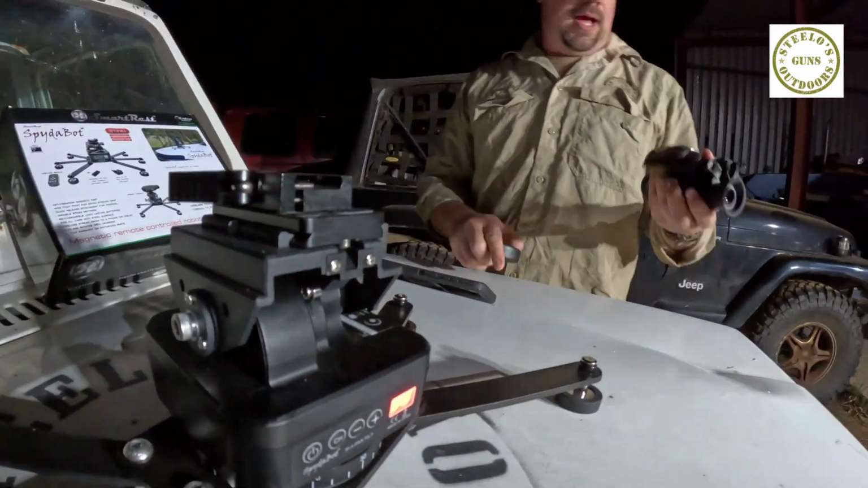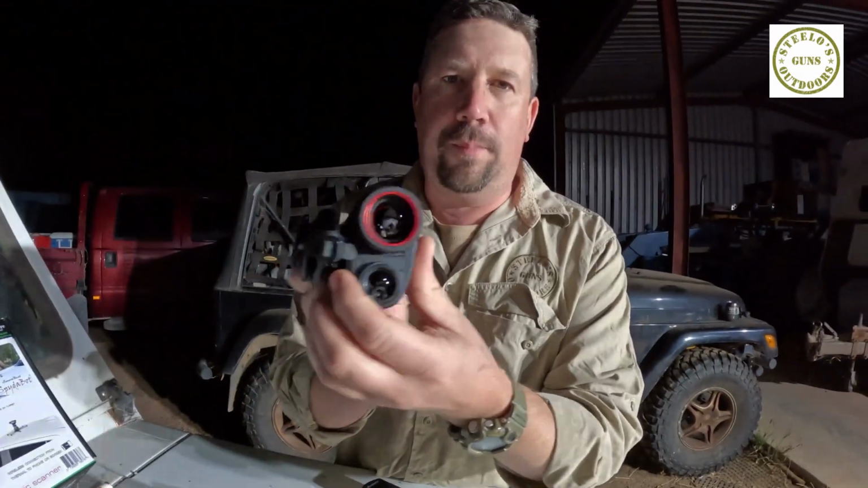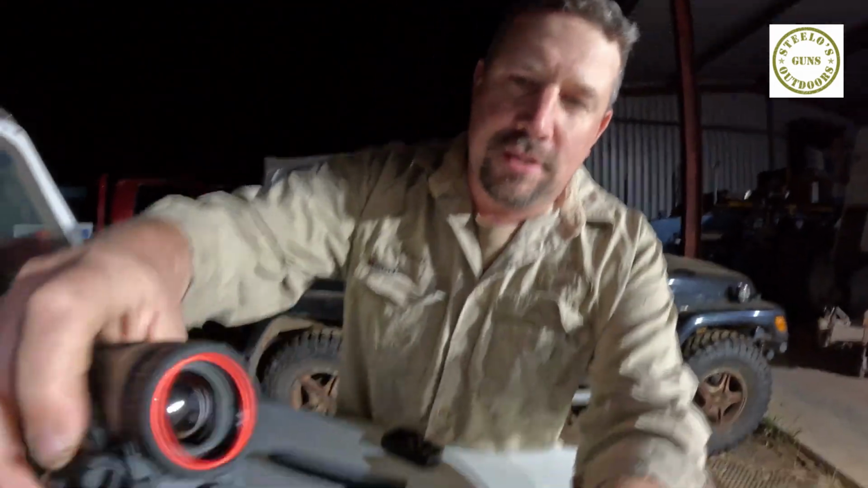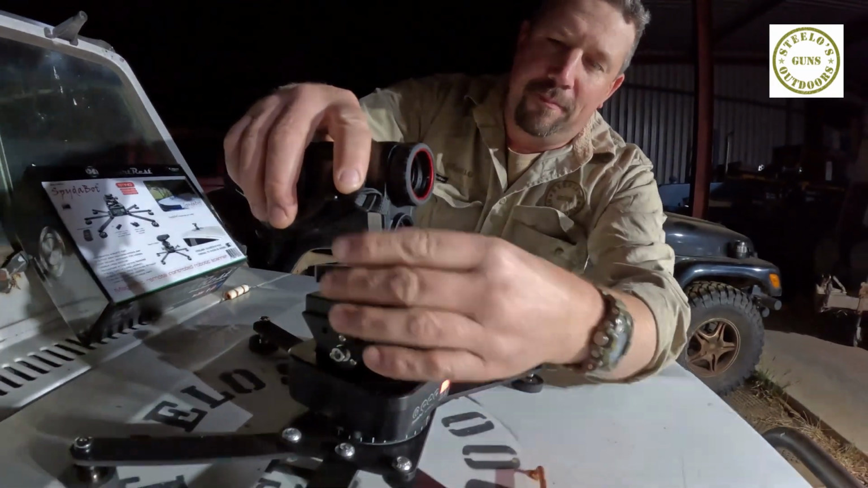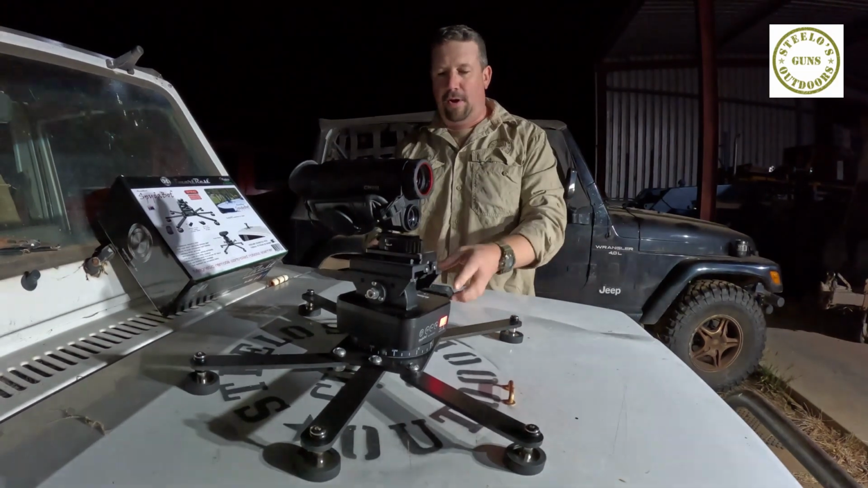So today, we're going to go and have a quick look at the new Hikmicro Condor. Look at this little puppy. What a great little spotter. This little bad boy's got a laser rangefinder in it, and I'm excited to get this in and have a quick look at it. But basically, we throw it on there.